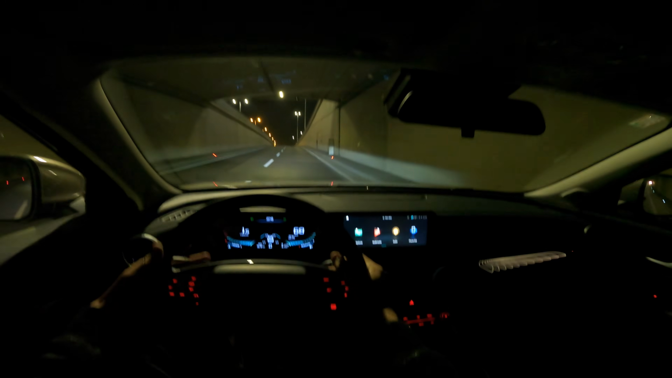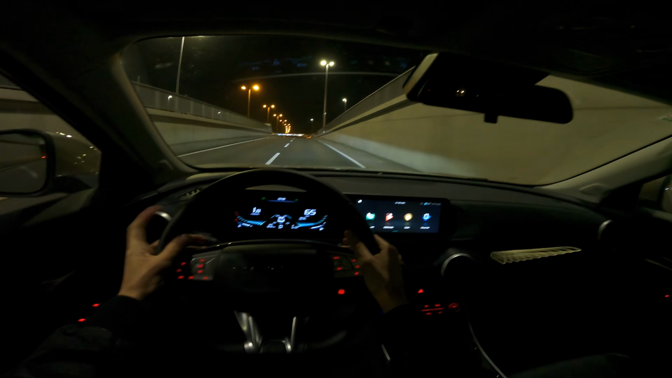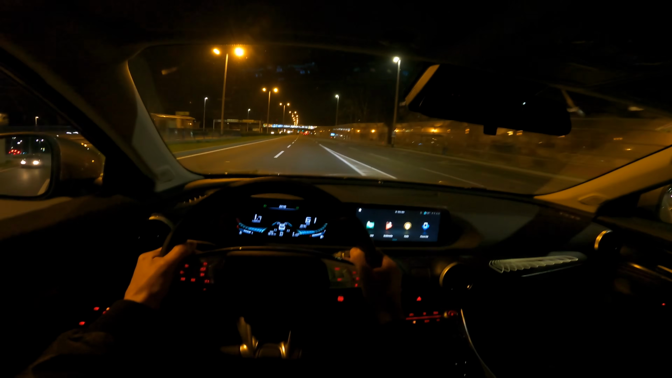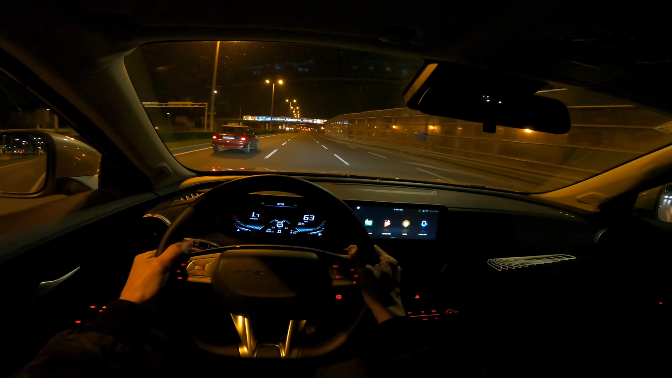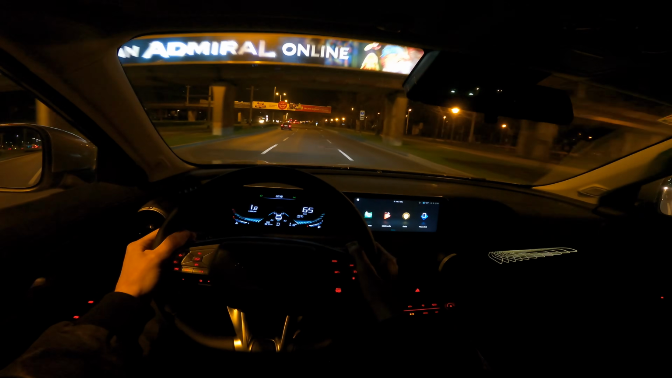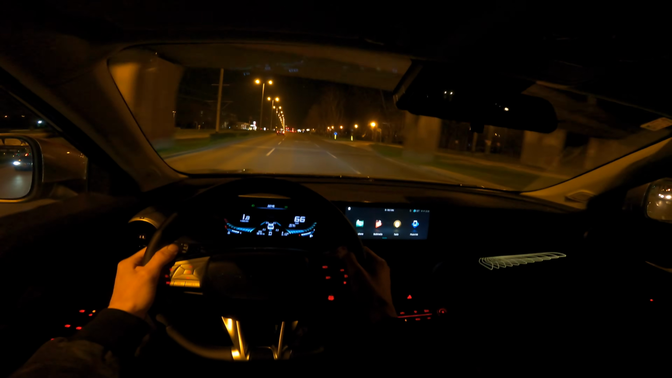But generally, it's time to sum up the impressions, and the verdict is that this is quite a bargain. It's a good deal. It's a good SUV. It's very spacious. It's very comfortable. Good performance. The petrol engine is amazing with this dual clutch 7-speed automatic. It's generally a very nice SUV.